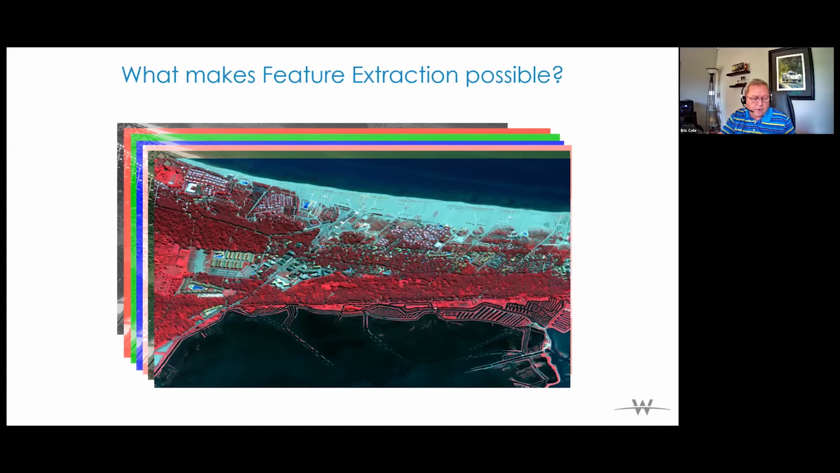The red shows the chlorophyll absorption band of healthy vegetation. Green corresponds to the green reflectance of healthy vegetation. And the blue provides increased penetration of water bodies. And then the color infrared delineates the vegetation and also helps aid us in extraction of the paved surfaces.